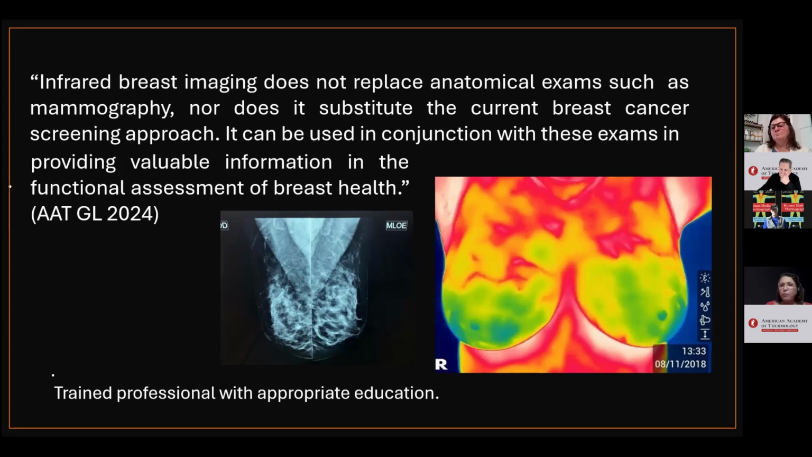This is a complex exam due to the polymorphism and particularities of breasts, and should be carried out by a professional with the appropriate training to assess various possibilities of findings together with breast specialists.